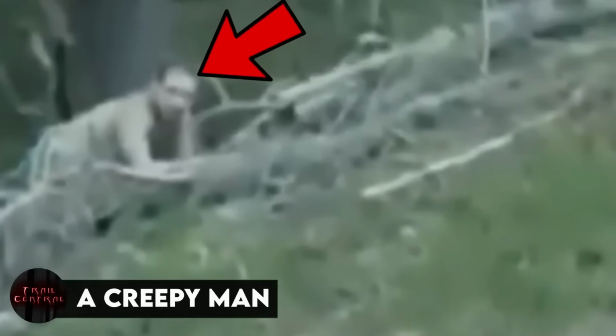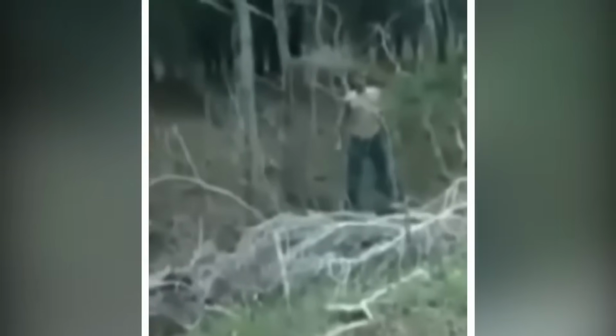A creepy man. This video captures this super creepy guy lurking around in the woods. The person filming tries to have a chat with him and figure out what he's doing there.